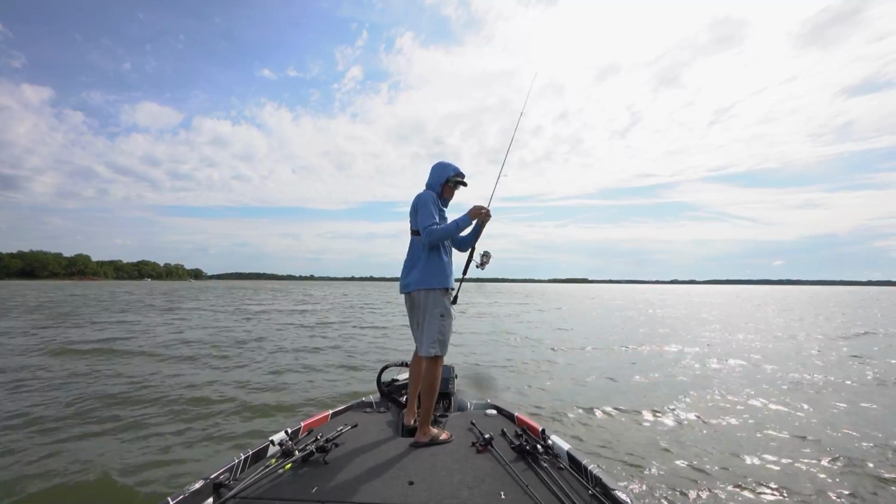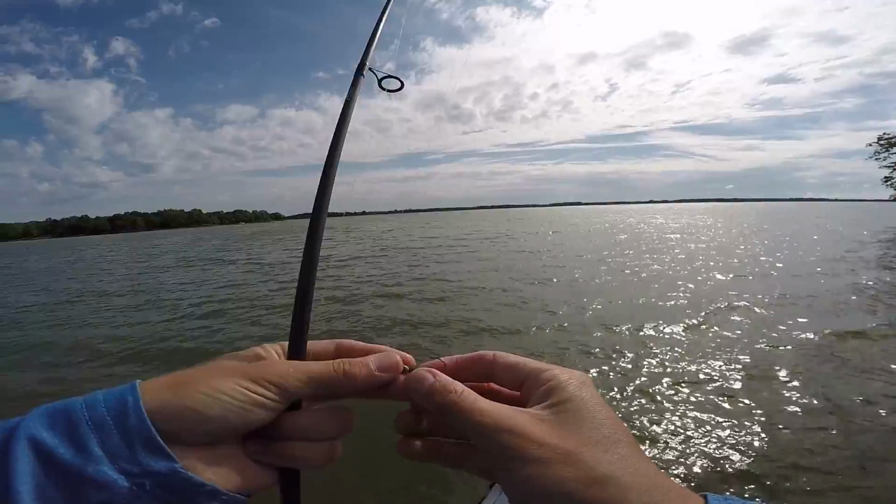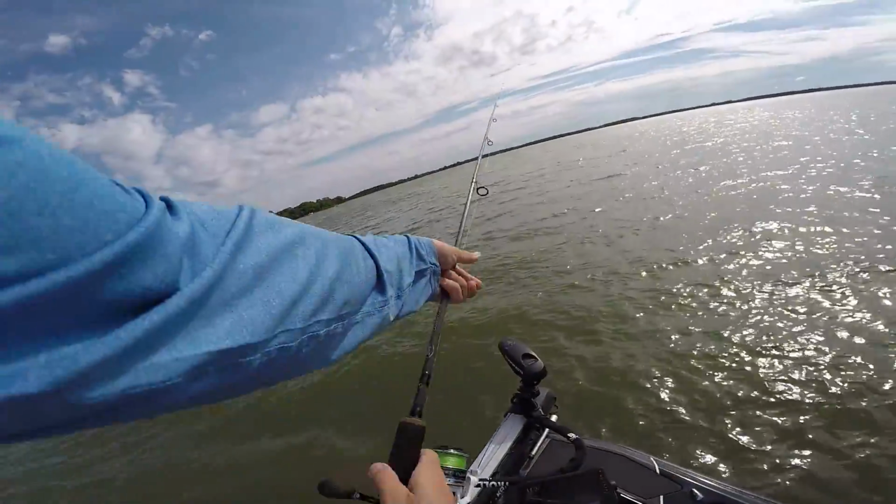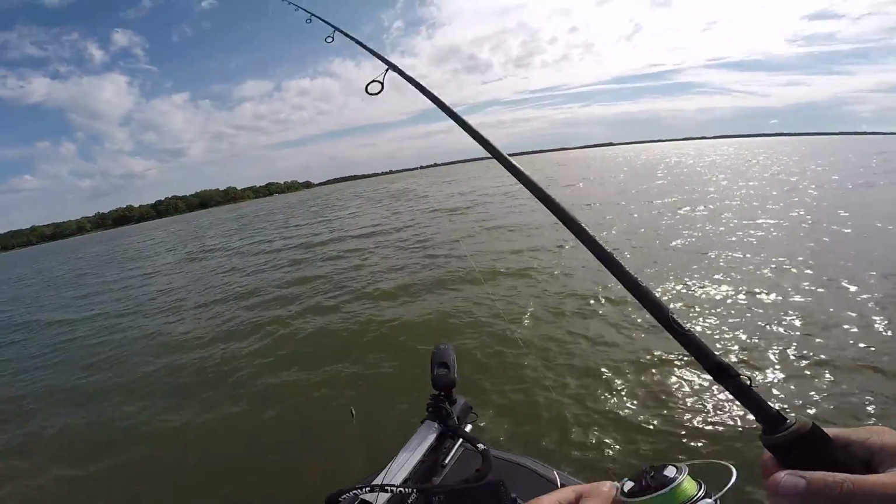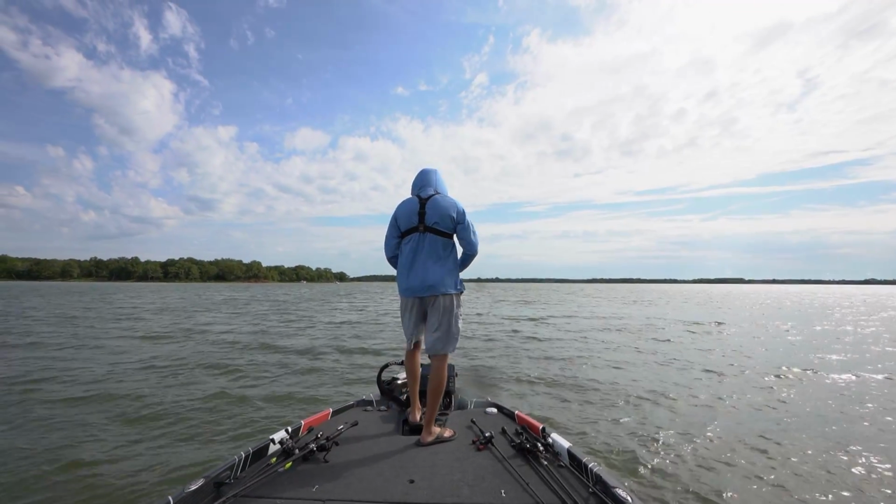I'm gonna have the little jig that I'm using linked below. This is called the Strike King Lightning Shad. I've probably got 20 fish on it so far, and I'm still rocking the same one. It's pretty sick. Pretty insane.